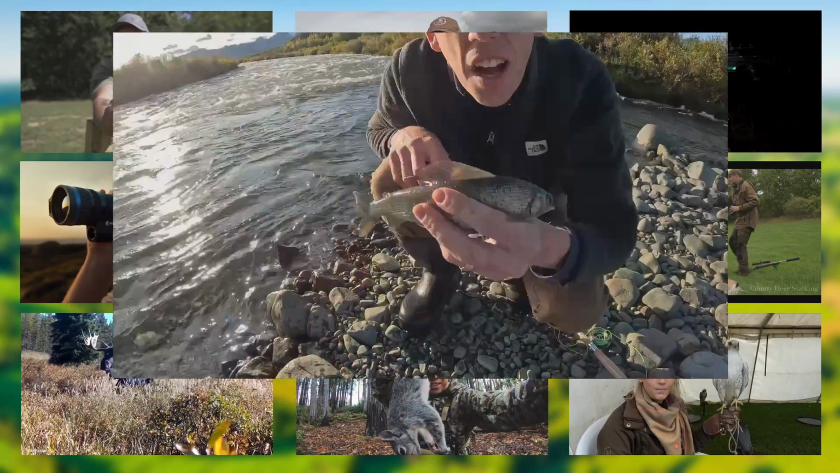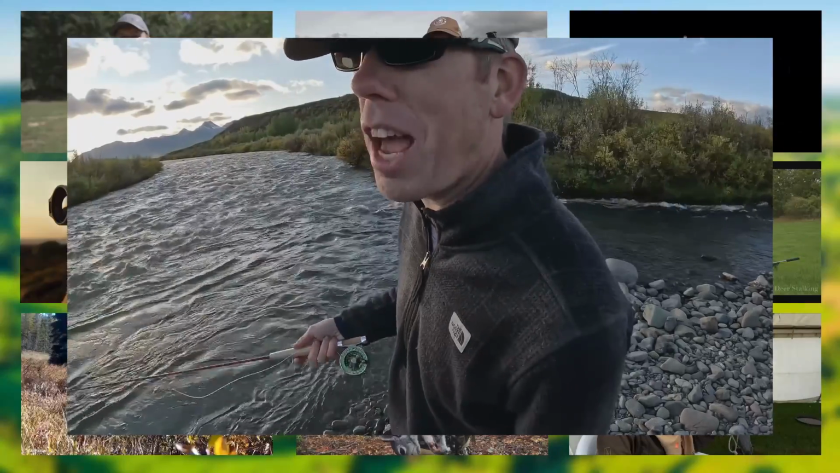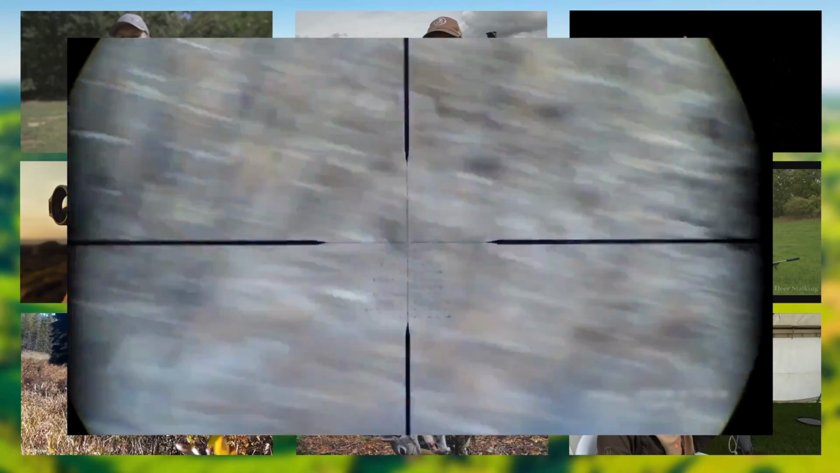Next to the Alaskan tundra, where the Outdoor Boys are on a 3-day camping trip, fishing for grayling, hunting ptarmigan, and foraging for edible plants and berries. Meanwhile, in Australia, it's wall-to-wall action with pest controller Edge of the Outback, using his custom .308 and Pulsar Thermion scope to shoot pigs, feral cats and a fox.